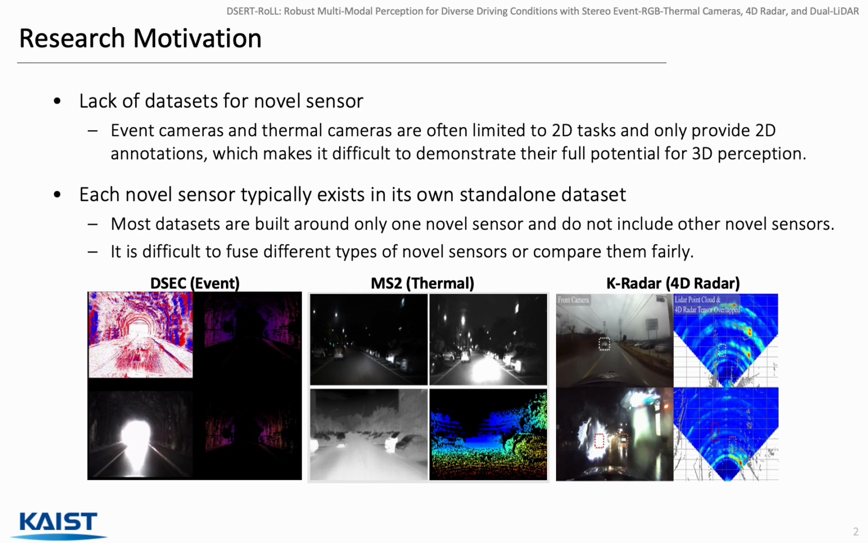Autonomous driving relies heavily on perception, but conventional RGB and LiDAR setups degrade severely in adverse conditions such as heavy rain, fog, snow, or low light. Novel sensors, event cameras, thermal cameras, and 4D radar, can complement RGB and LiDAR in these scenarios. However, each novel modality typically exists in its own standalone dataset. As a result, fairly comparing these sensors or fusing them for 3D perception is currently very difficult. This is the gap our work aims to close.